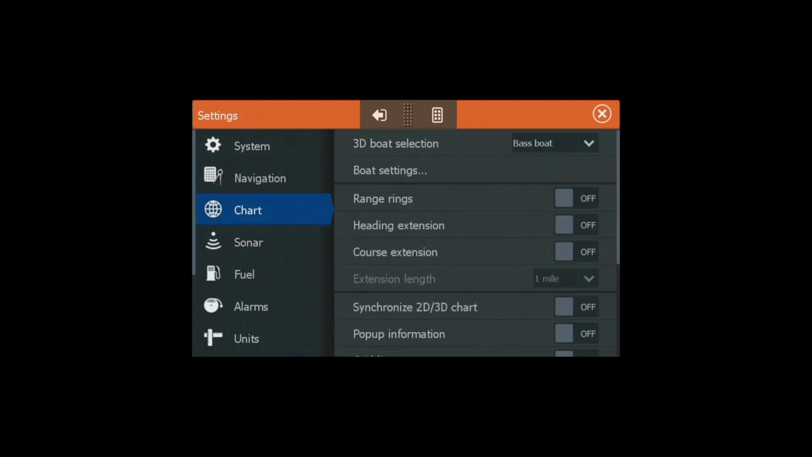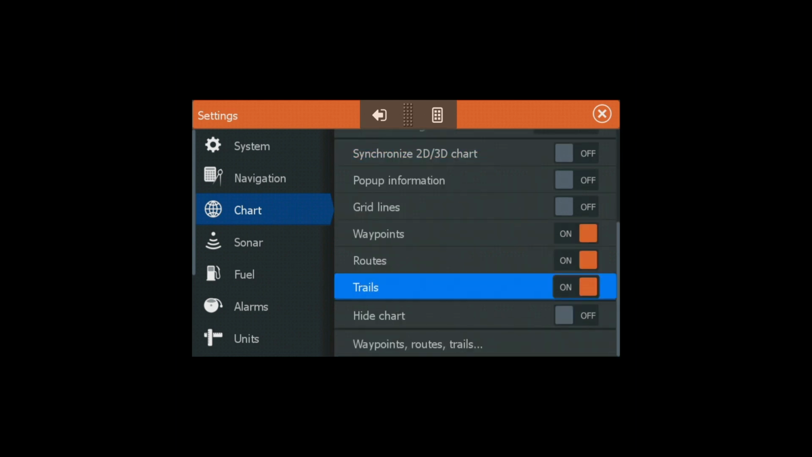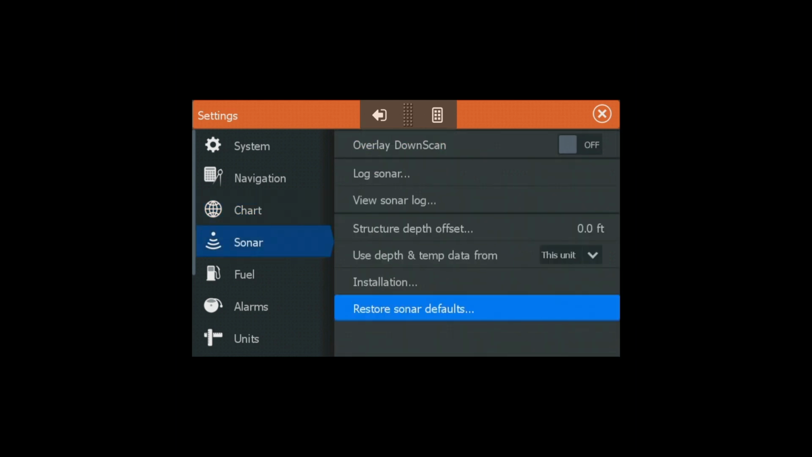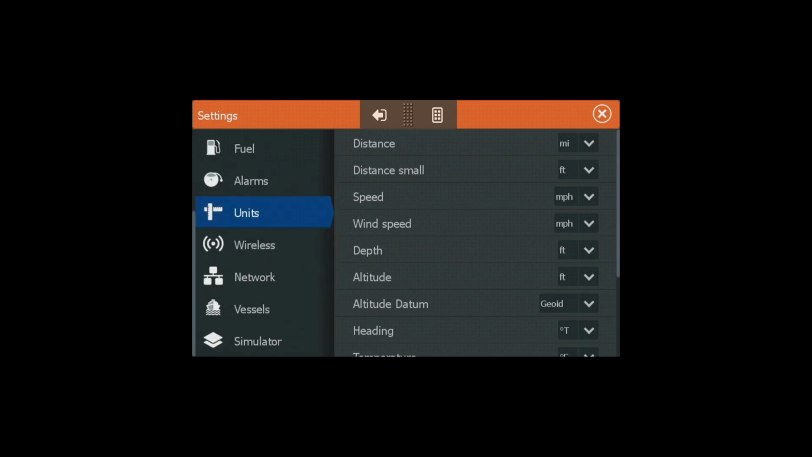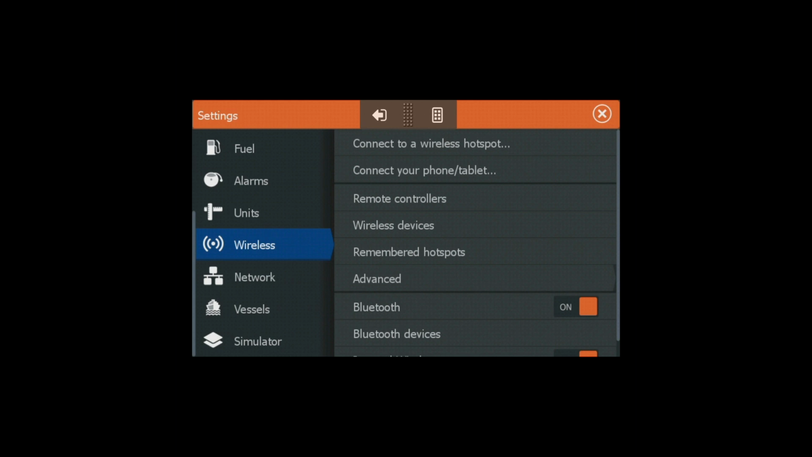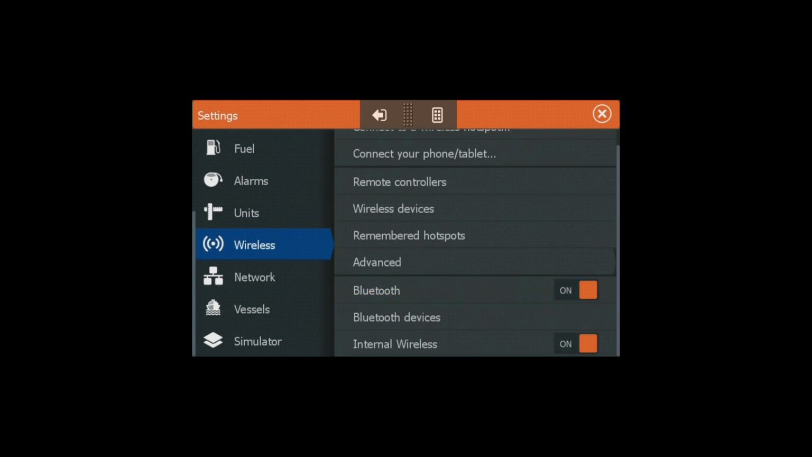Chart options, sonar options. You can calculate fuel used for the boat. Set up your units, set up your wireless connections. You can connect to a wireless hotspot if you're at your house, or you can set it up for your phone or tablet connection. And you can also turn on Bluetooth here as well and connect other devices.